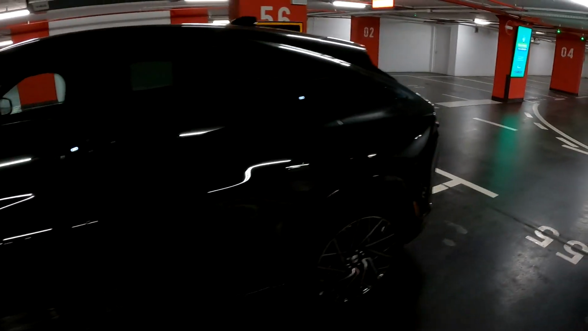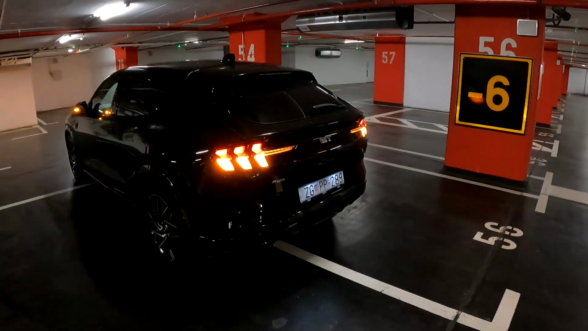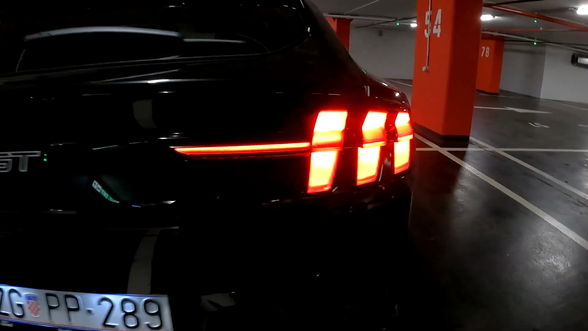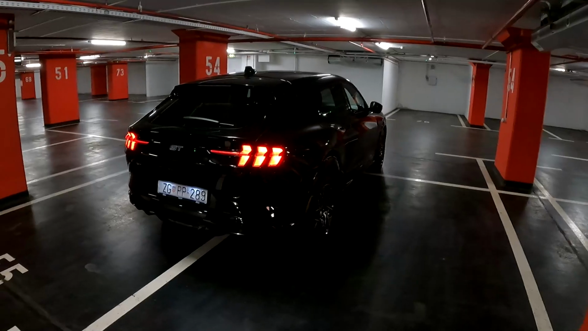And let me show you the gorgeous design from the back. Unlock it once again. Dynamic indicators. Very cool design of those tail lamps, and definitely you notice that it's a Mustang Mach-E when you see it on the road.